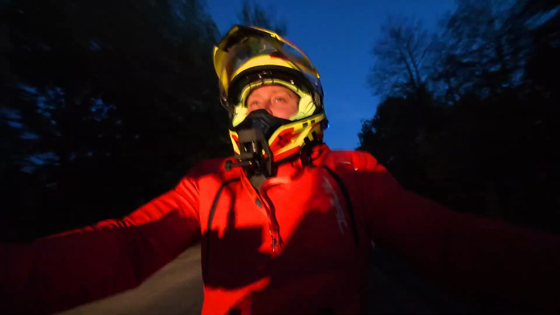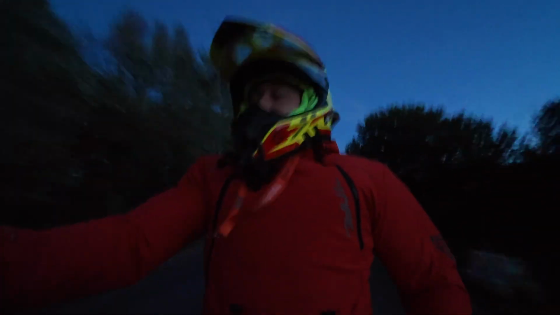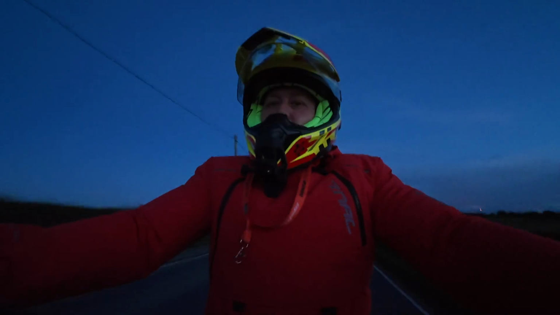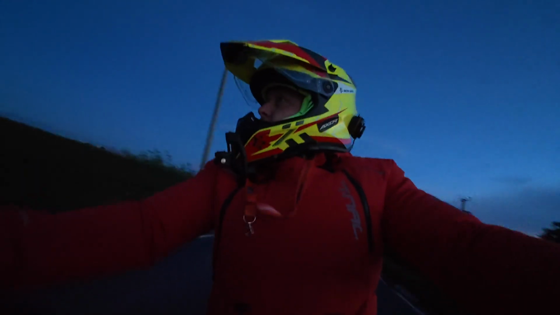Whew. I wish you could have smell-o-vision now. Spraying the fields. Absolutely minging. Spreading it thick. See where this takes us. Let's see if we can get up to the hills.